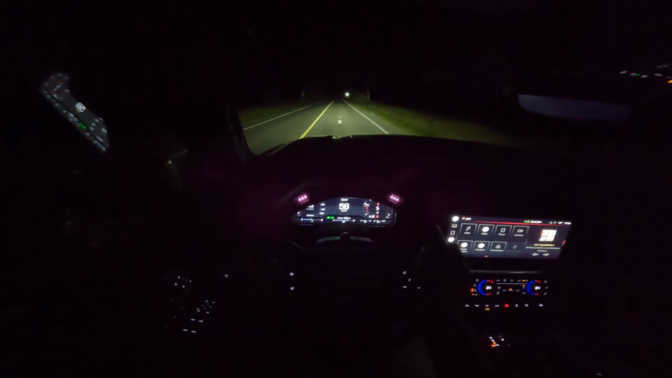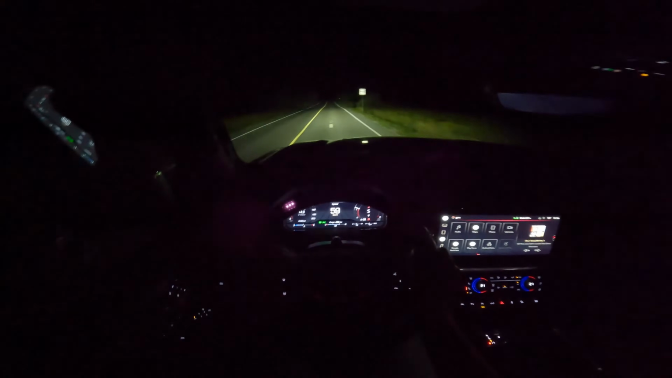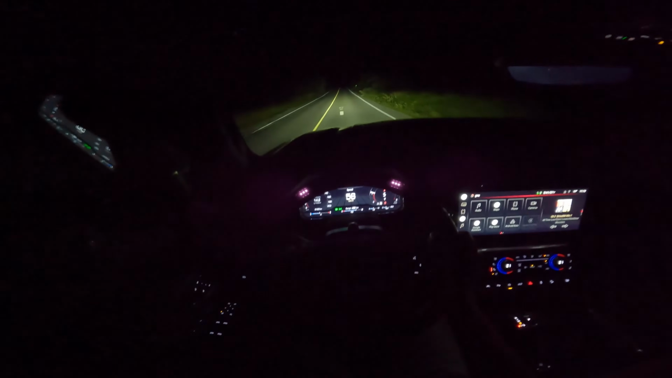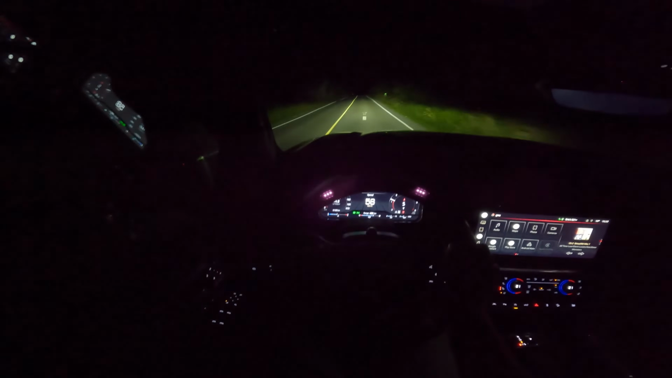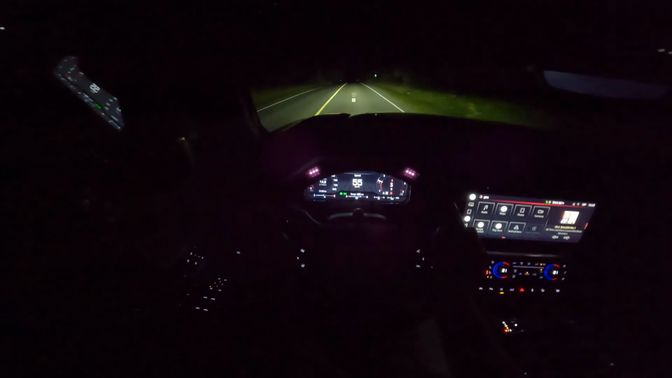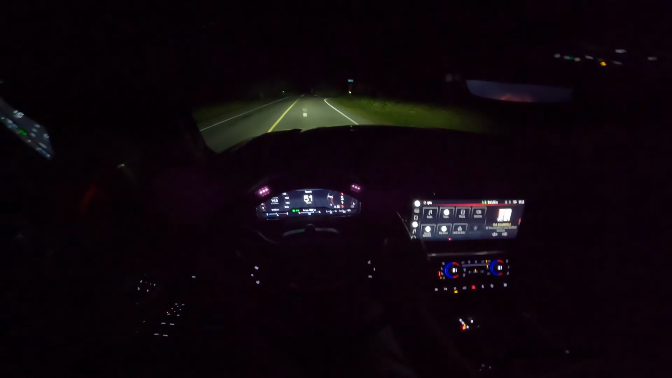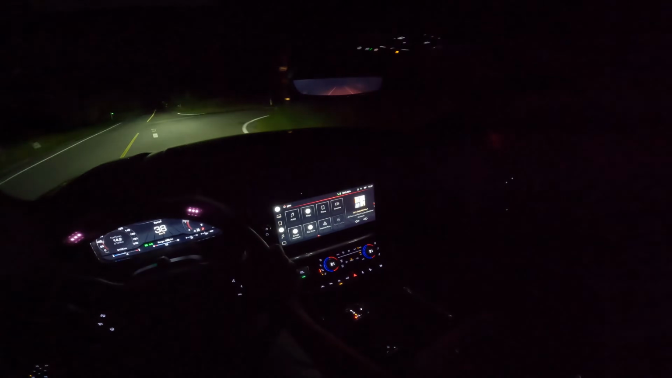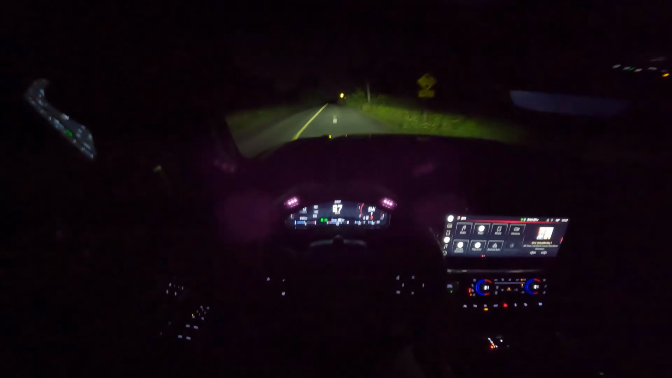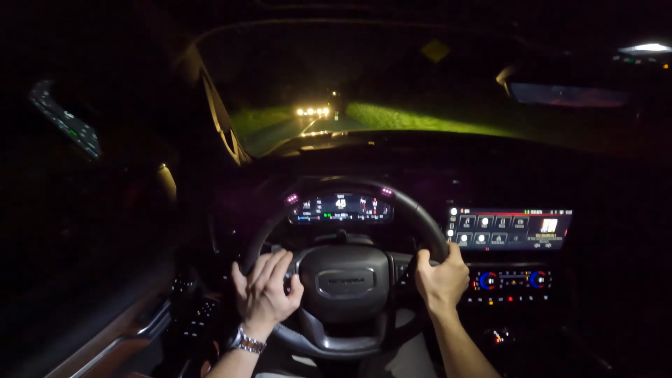And that's the dash cam turning back off. Once again, quick to turn off the high beams.